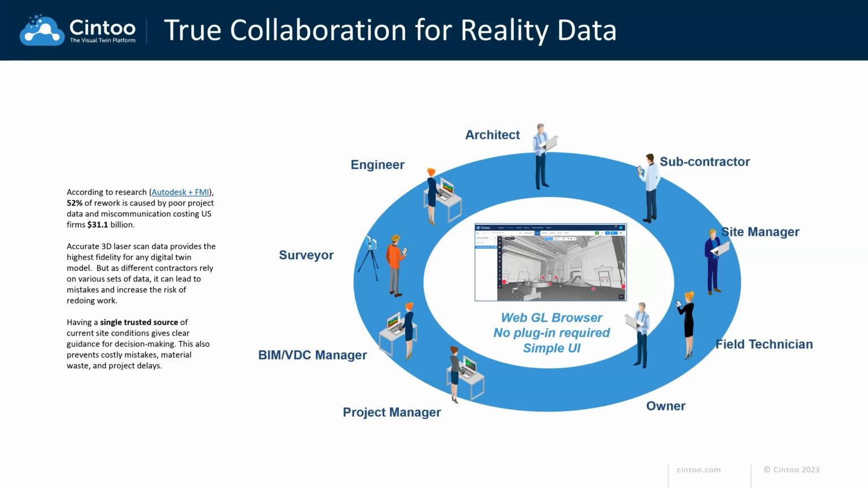So with that being said, I want to hand it over to Cesar Almeida from KOREC, who is going to be showing us some very interesting workflows to work with in Cintoo.